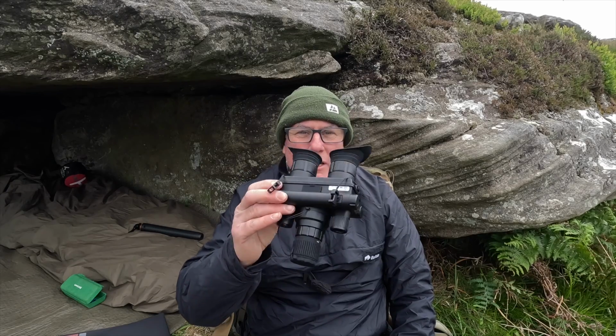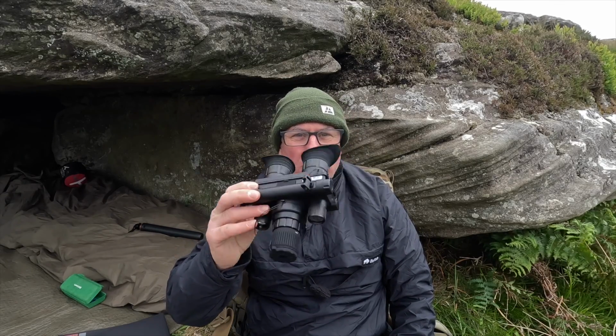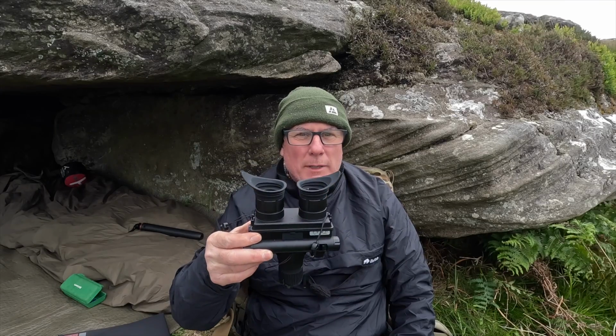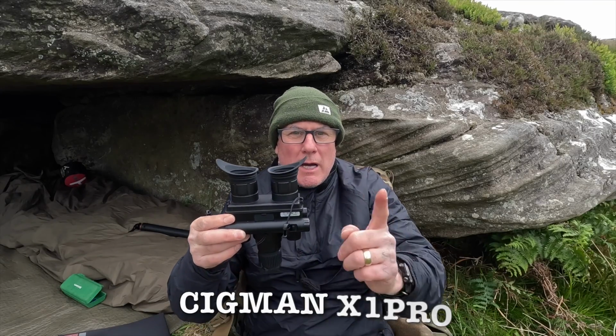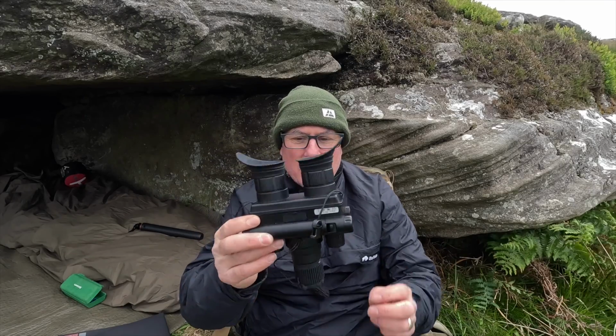Today we're going to be taking a look at this. It's a binocular night vision, the Z9157. If there's a proper name apart from just a code name, I'll put it up on the screen in front of you now. But yeah, I've been testing this out.